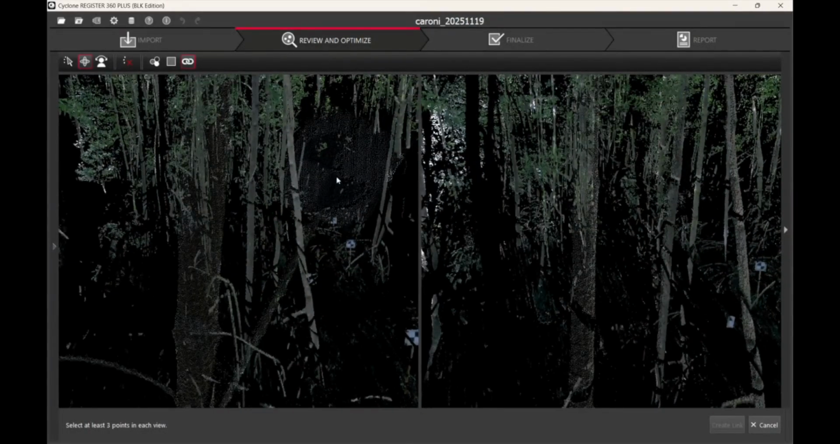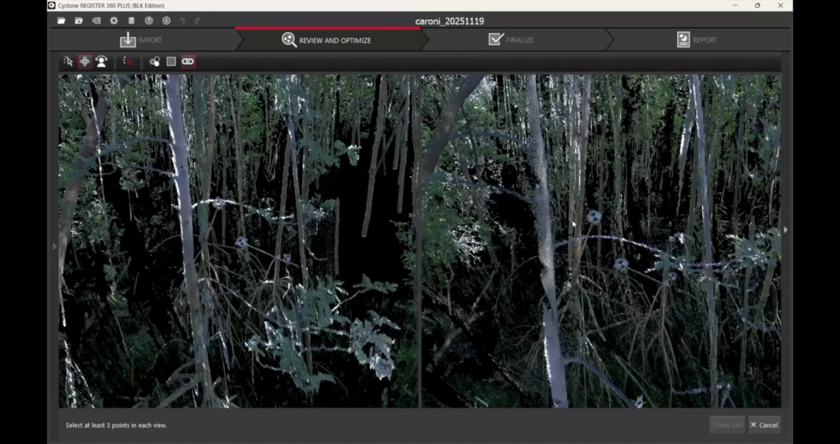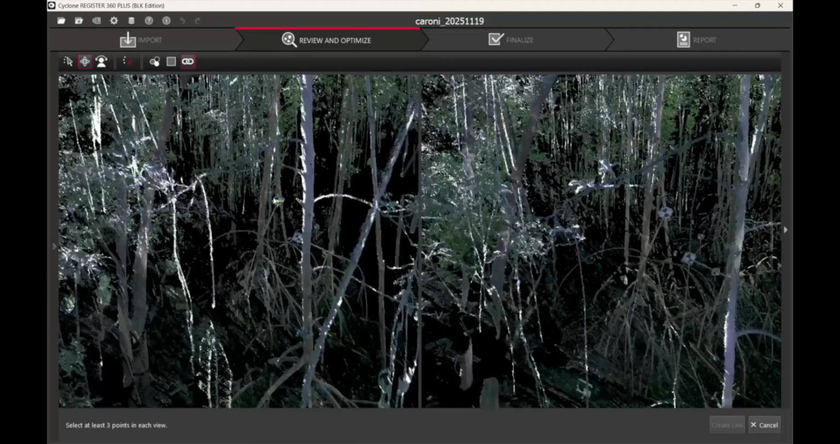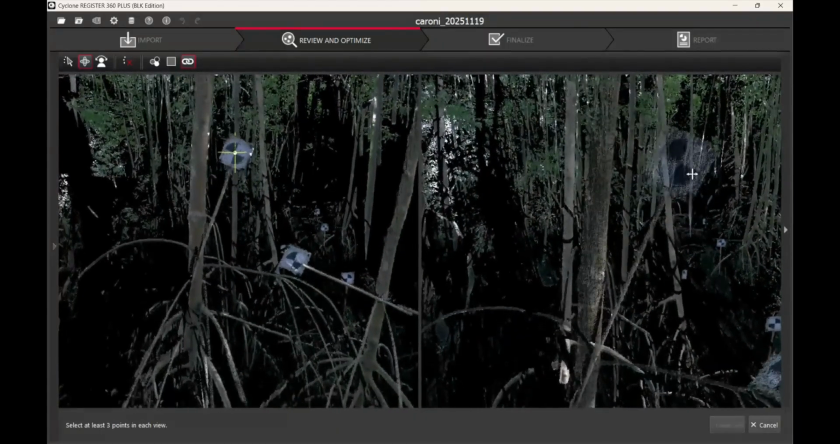So here again, we put the center point of the target in front of black no data space in the left panel, and we do the same in the right panel. Be very careful. Once you have selected your center points, immediately switch back to orbit mode.